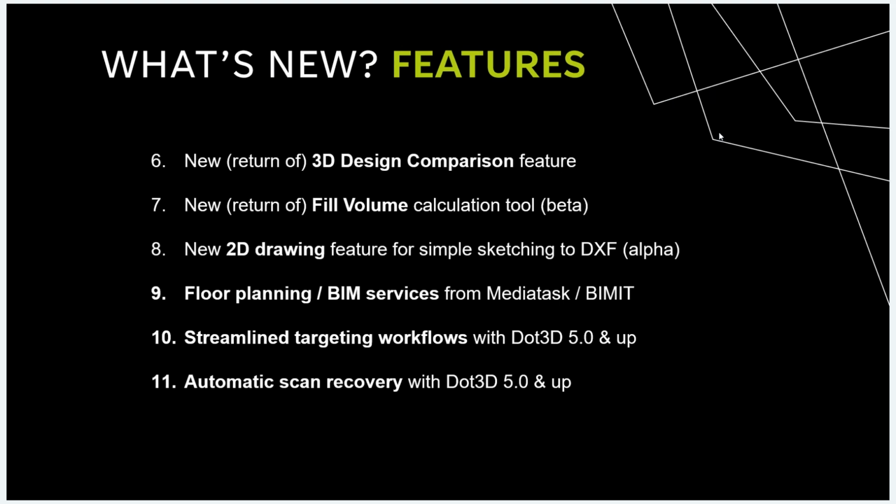And then we brought a brand new feature in that is called 2D drawing. And it's a simple sketching feature that allows you to draw right on top of your Dot3D point cloud and export to a DXF that can be brought into CAD programs. That is in an alpha state, but I'm happy to show you what we can do today. And we would love to get some feedback on the ways that this can be utilized for you as we continue to improve it in the future.